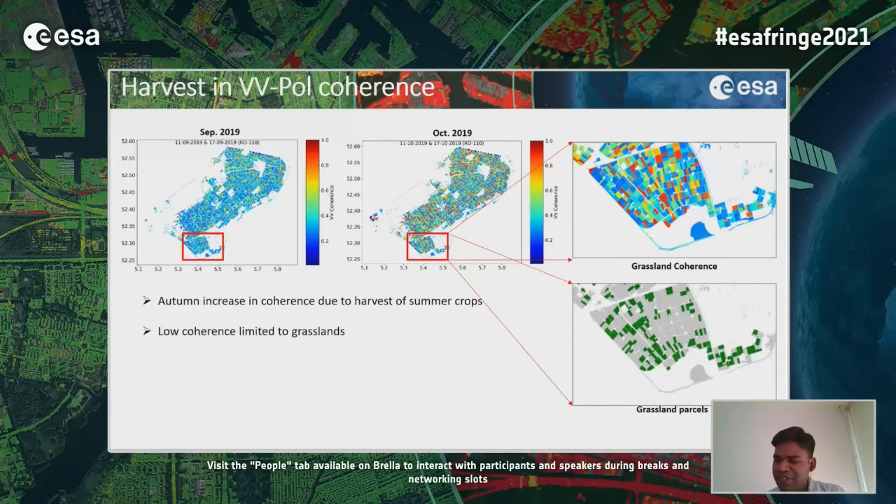Just before the harvest, the coherence value is minimum, but after the harvest, in around 10 days, the coherence value increases. So by identifying those particular high coherence values, we can determine the harvest date using the interferometric coherence.